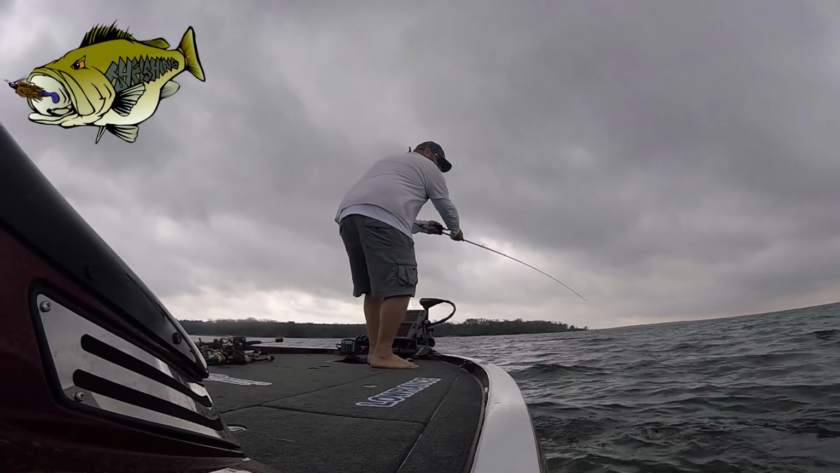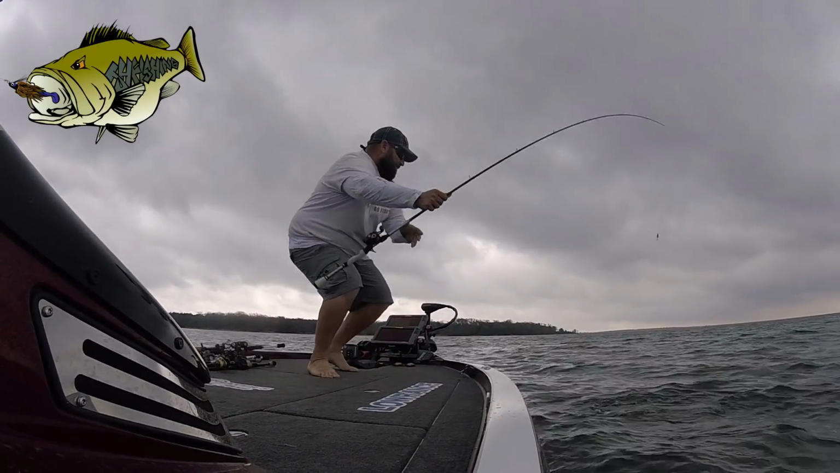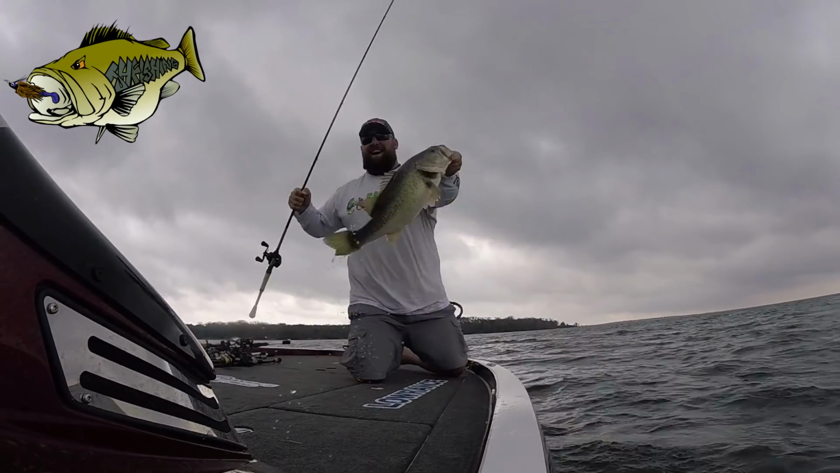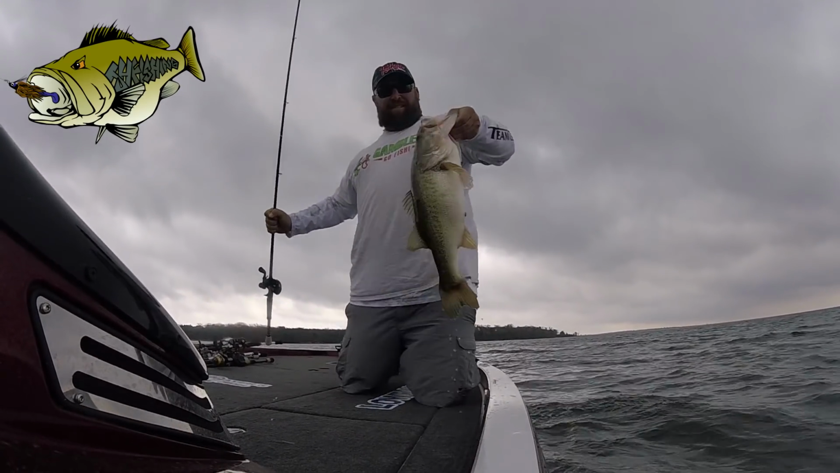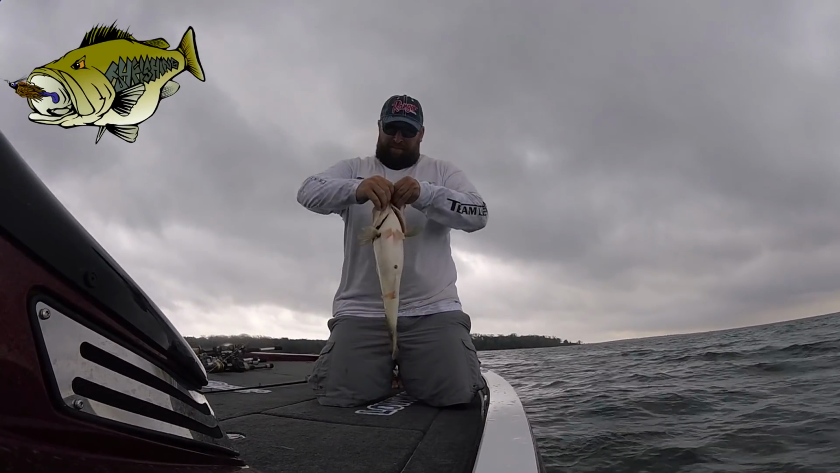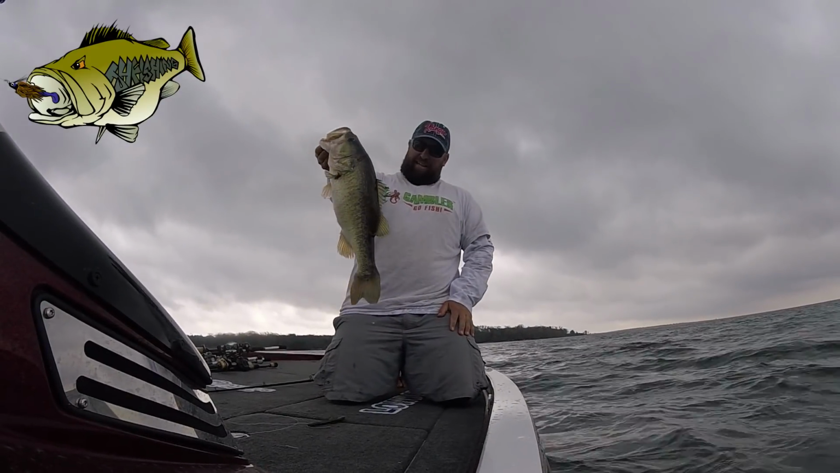Oh, son. Oh, he just barely off. Oh boy. Get over here. Nice. Look at that pig right there, folks. That's a beauty right there. Any day of the week. That's what you get when you come out here in the deep water and drag that stuff around.